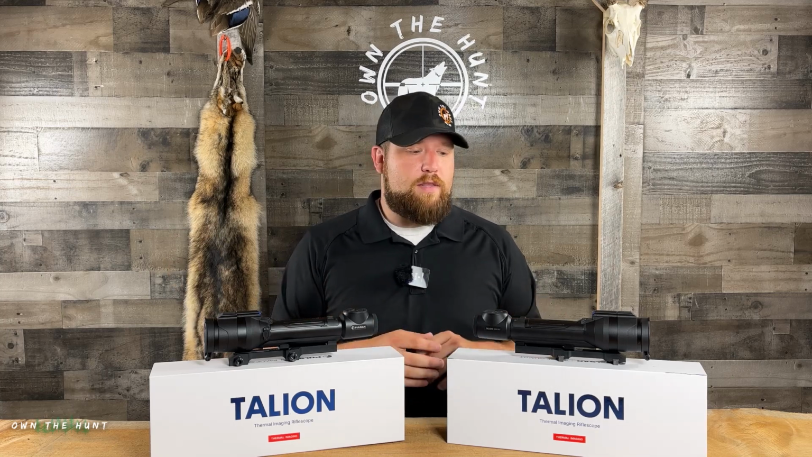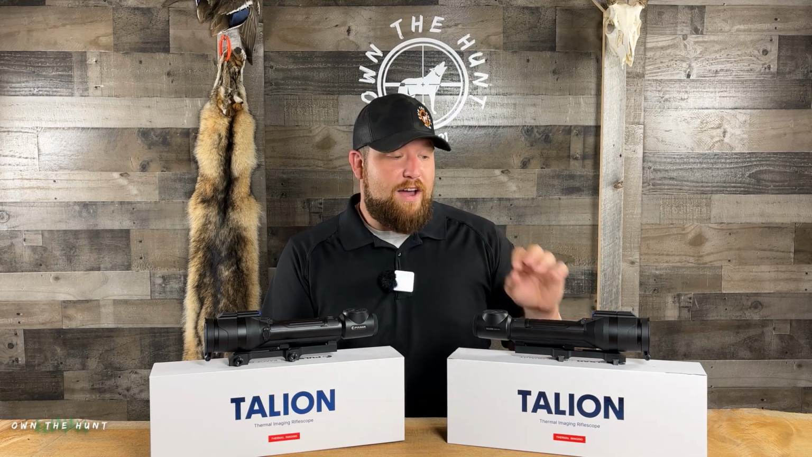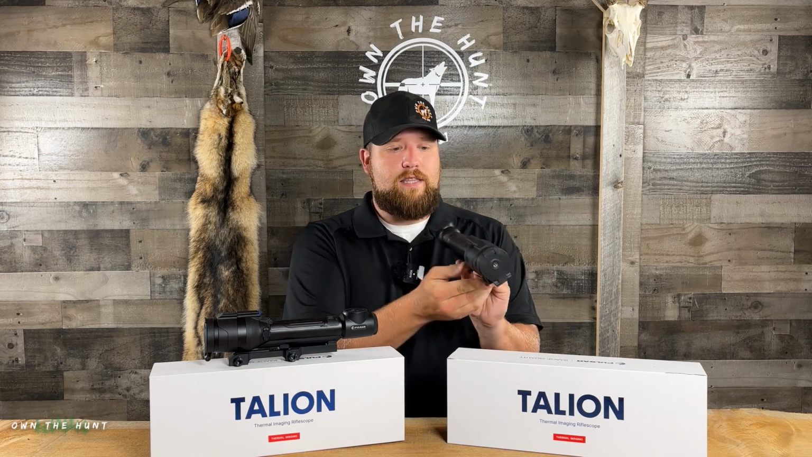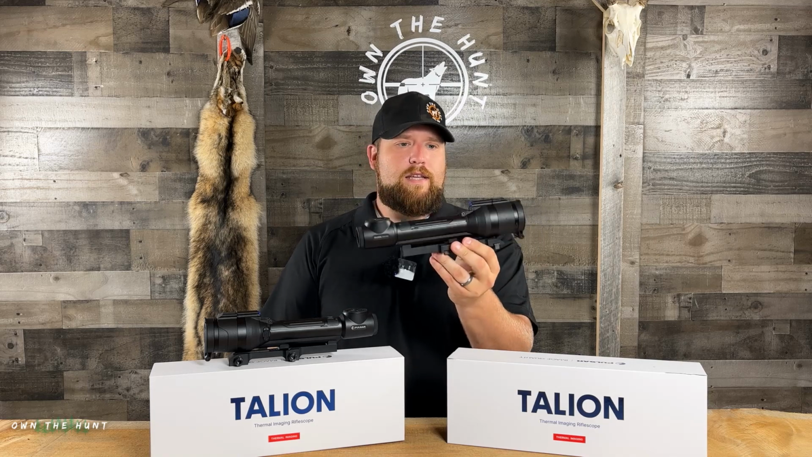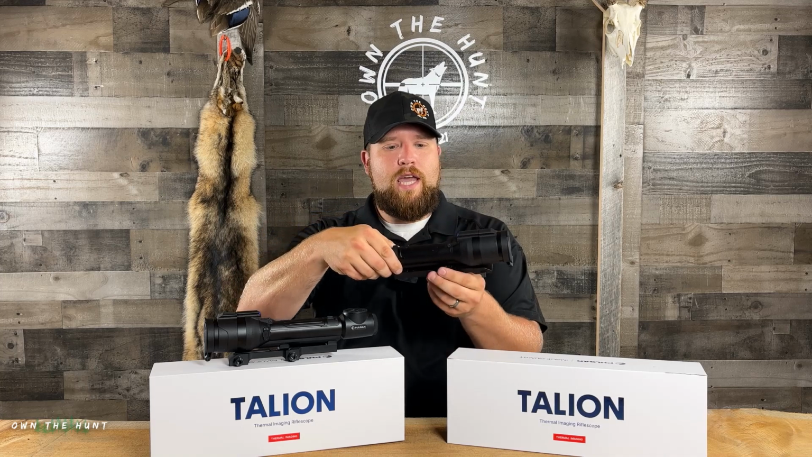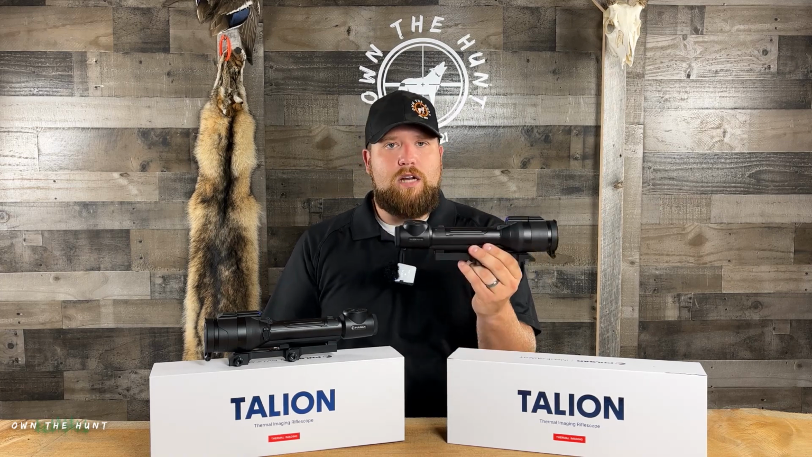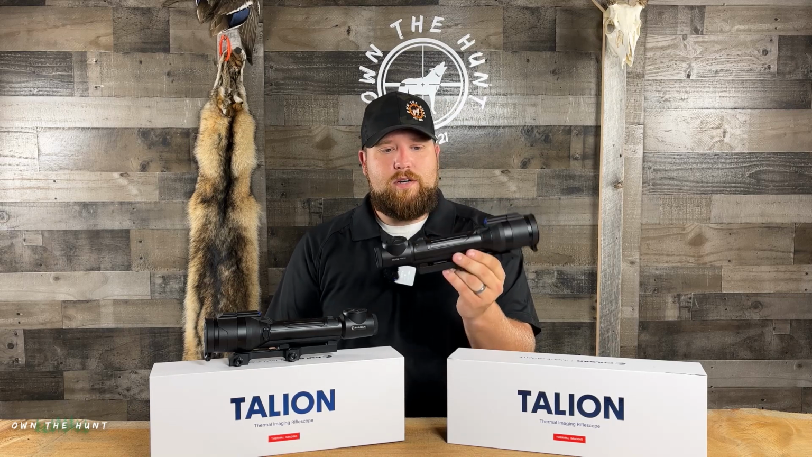So what do I really like about these scopes, guys? A lot of people have complained that these things are ugly. I will say they're not the most awesome looking scope. A lot of people say it looks like a big Maglite flashlight. Here's the deal, guys, the form factor on these is pretty good. It is a cross between a traditional scope and something a little bit futuristic, a little bit electronic, and that's okay. I think Pulsar did a pretty good job.